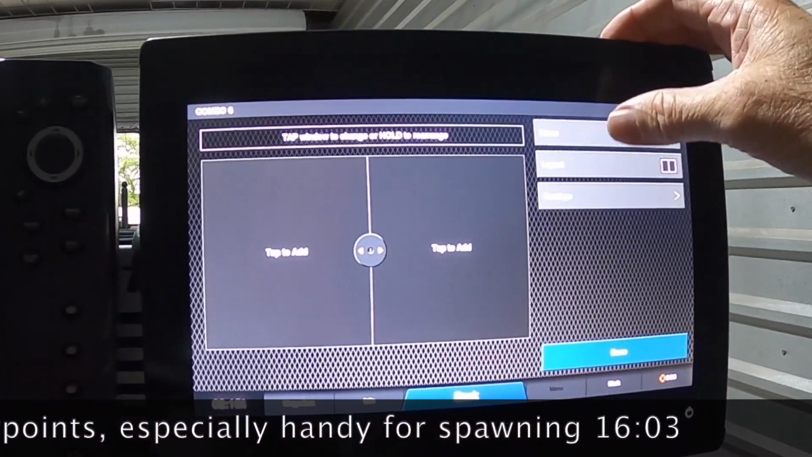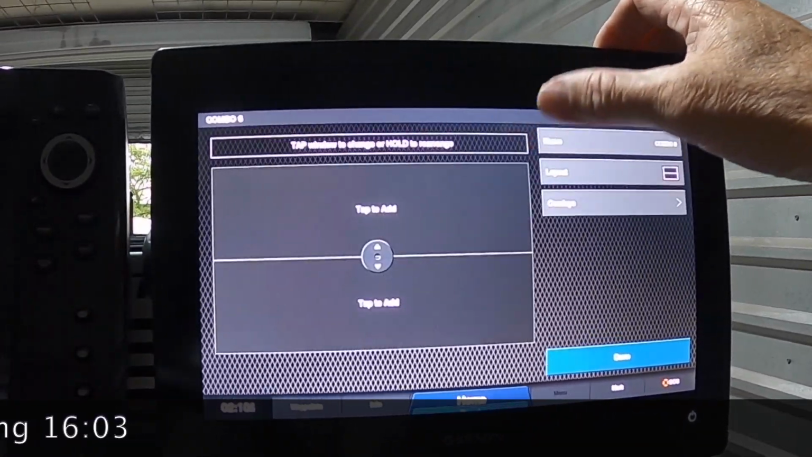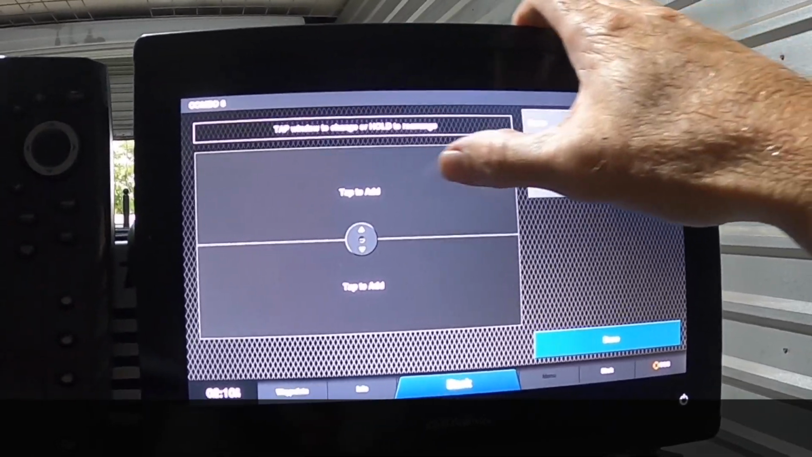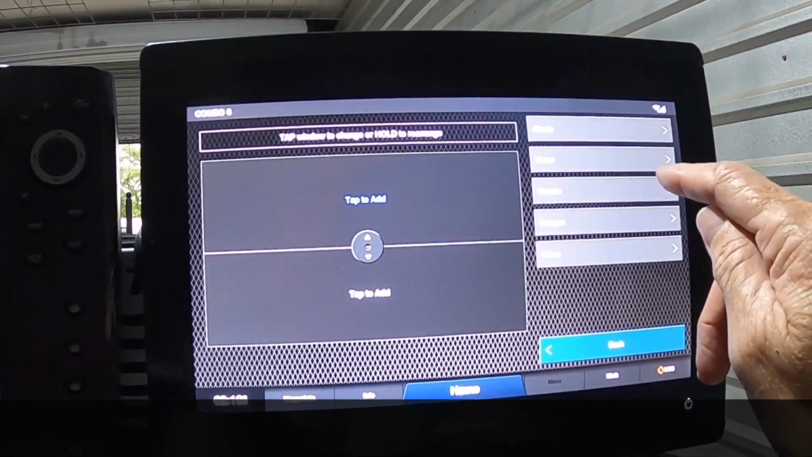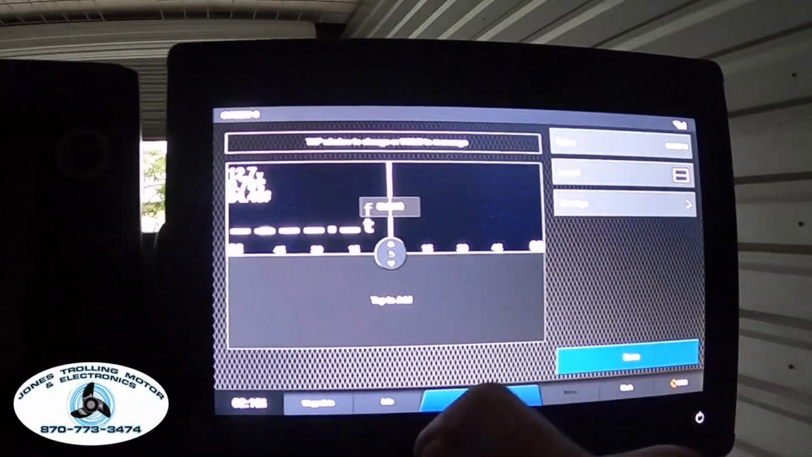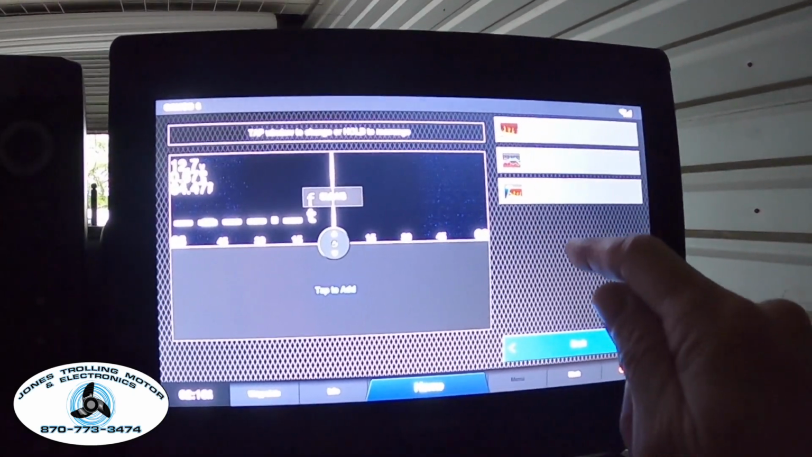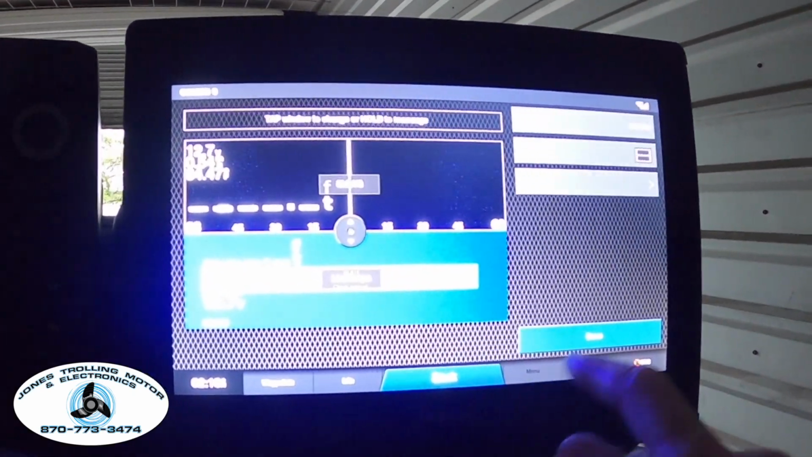So let's say what I want to look at here is I want to do a layout and I want to look at side imaging. So I tap to add at the top. I'm going to tell it I want to add a sonar. I want to add side view. So my side view is going to be at the top. And then at the bottom, again, I want to say sonar. And let's say I want to have livescope at the bottom.